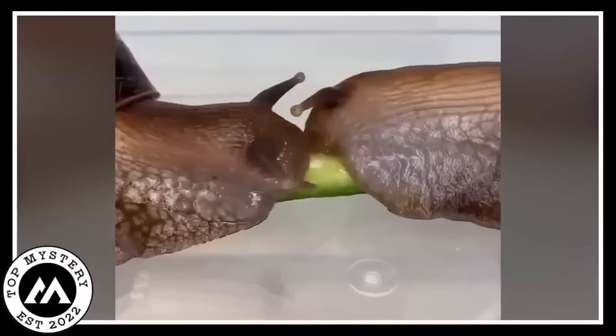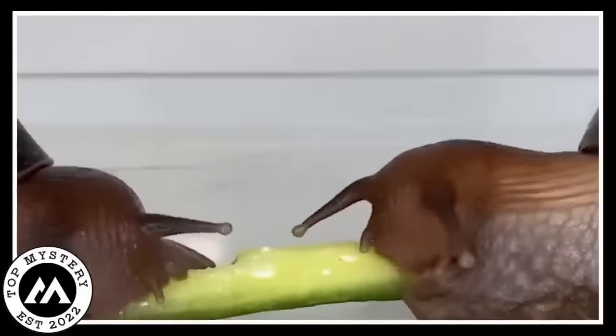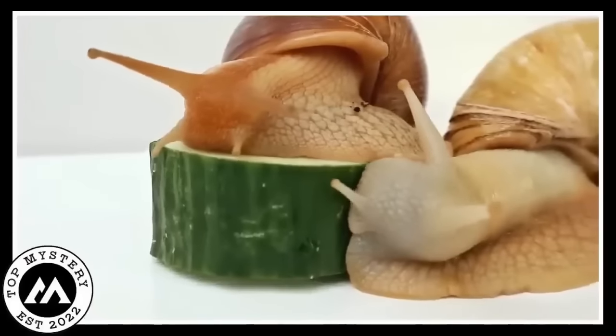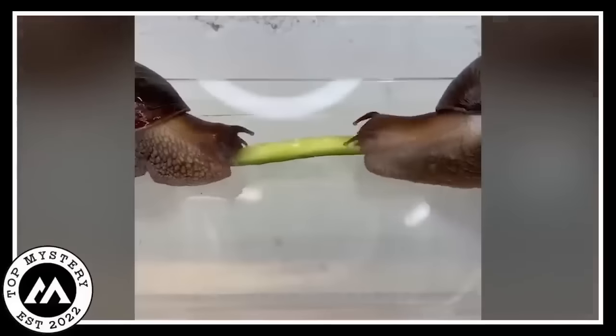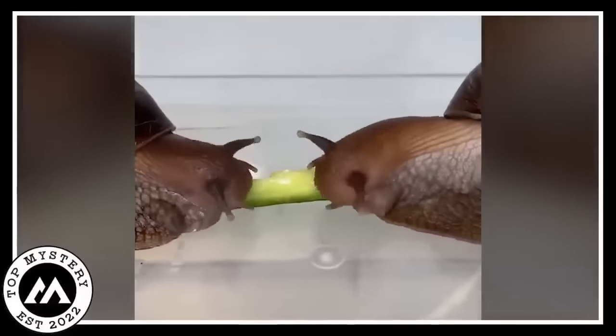Picture it, tiny snail teeth getting a workout, and they're chomping at celery like they haven't seen food in ages. It's a munch fest, and you can almost hear the crunch, right? These snails are defying the slowpoke stereotype, proving that when it comes to celery, they're on a mission. Maybe it's a snail spa day, or maybe they just really love celery. Who knew snails could be such veggie enthusiasts?